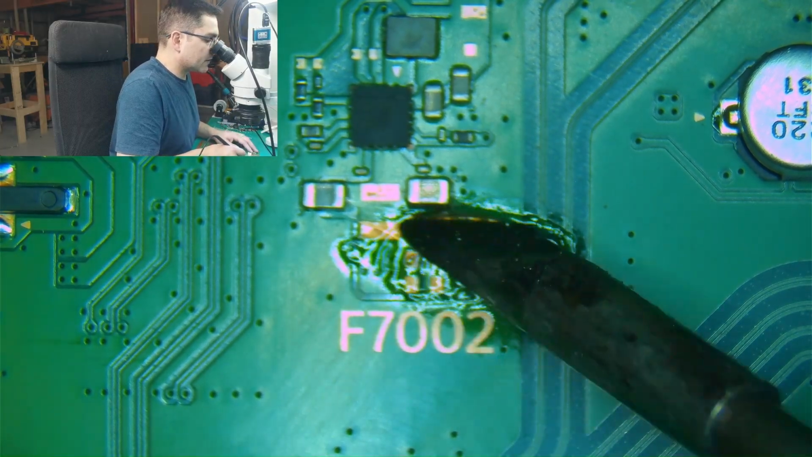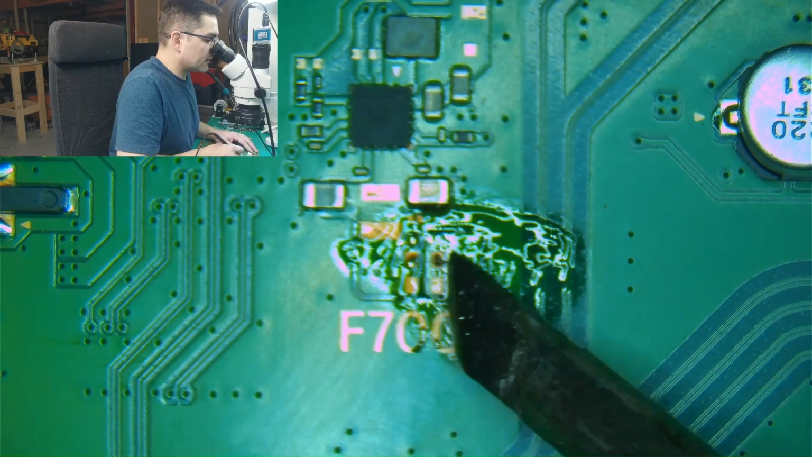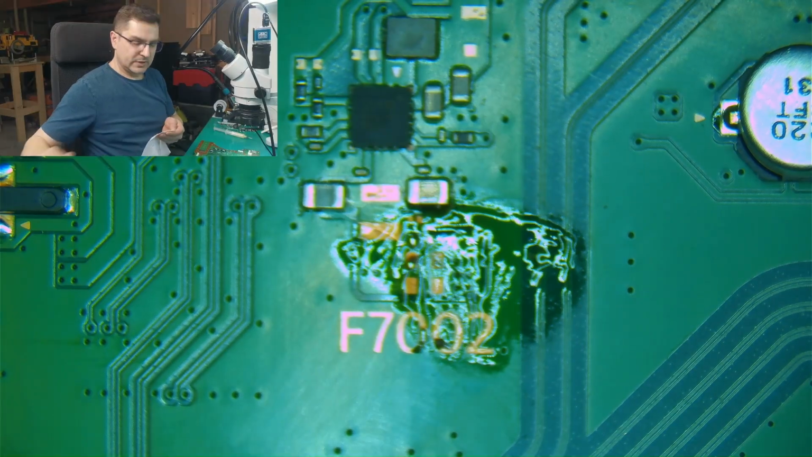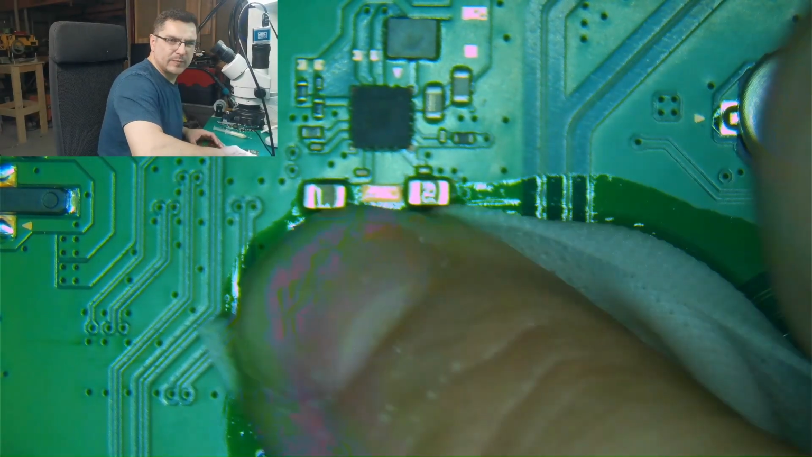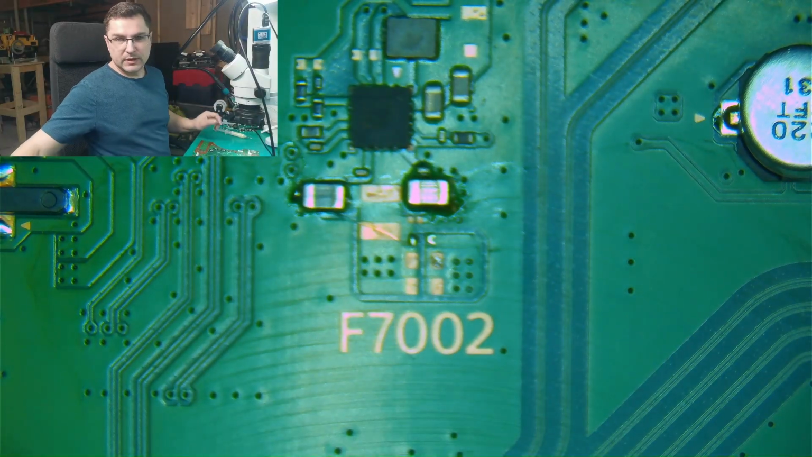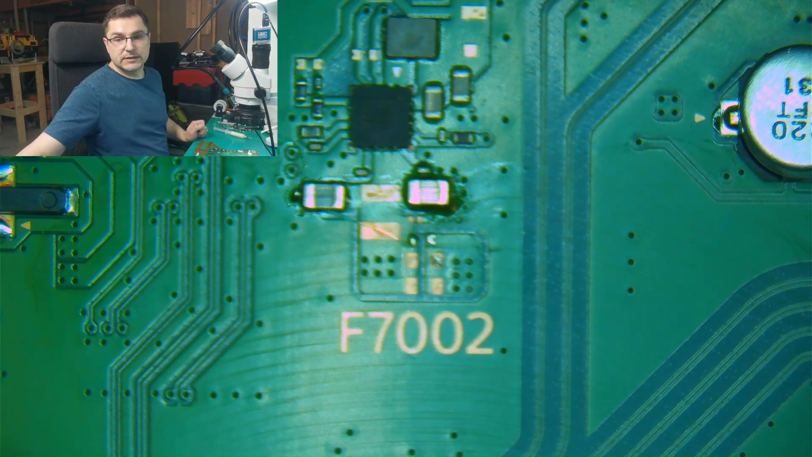Let's move the solder from this pad, so it's going to be easier for us to solder later. Let's clean it. Use some alcohol and clean it. Let's solder a wire for voltage injection testing.